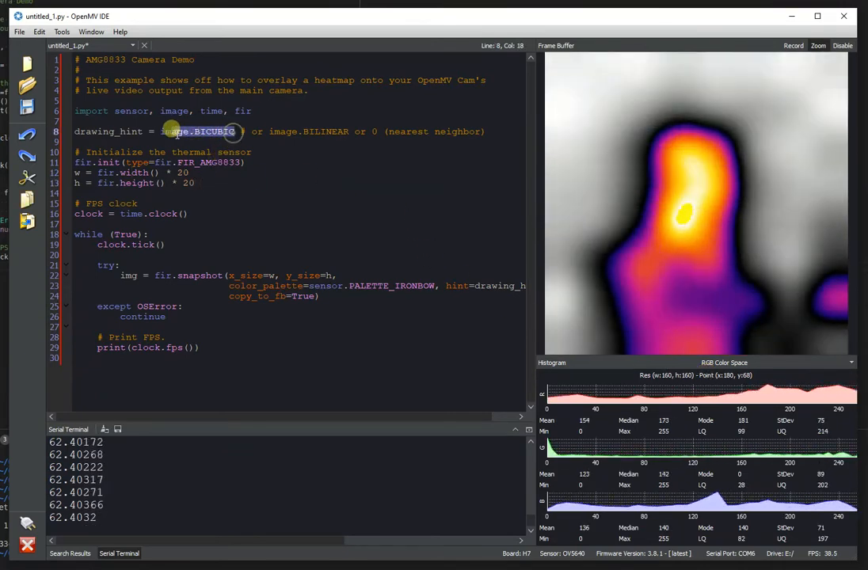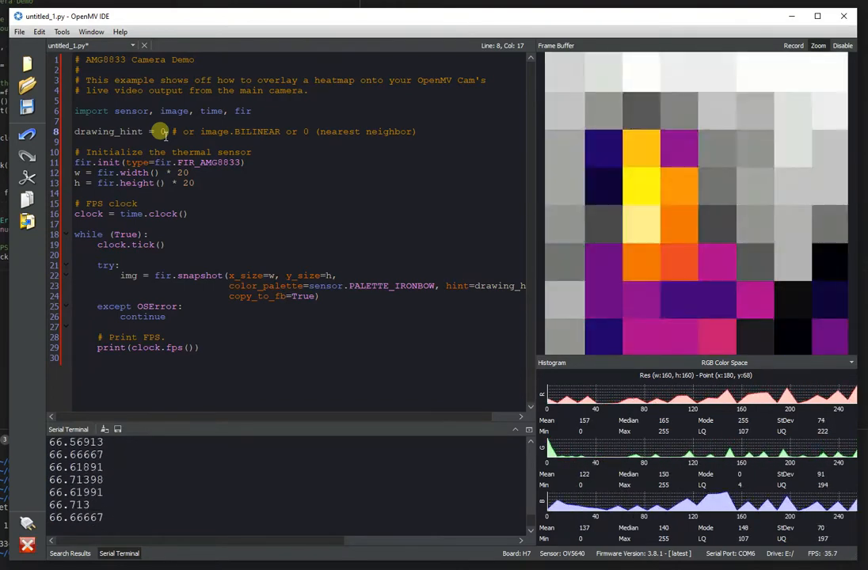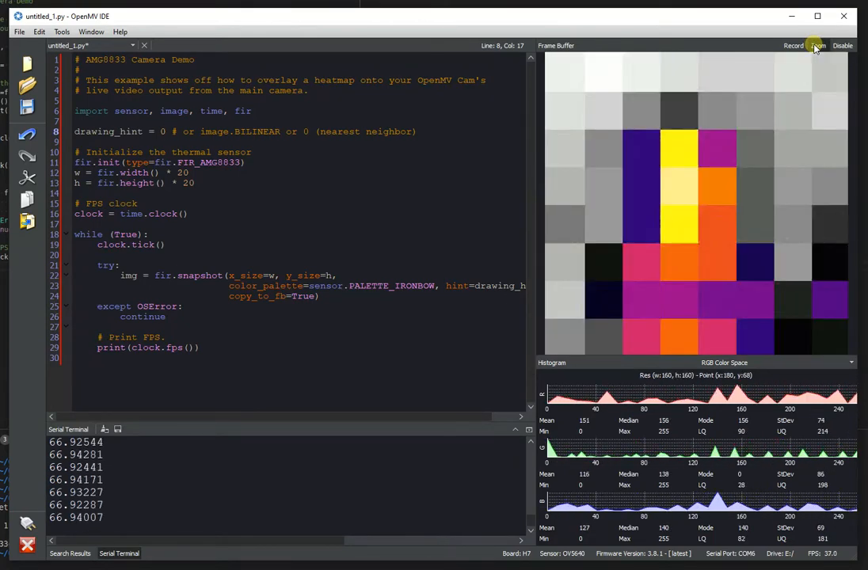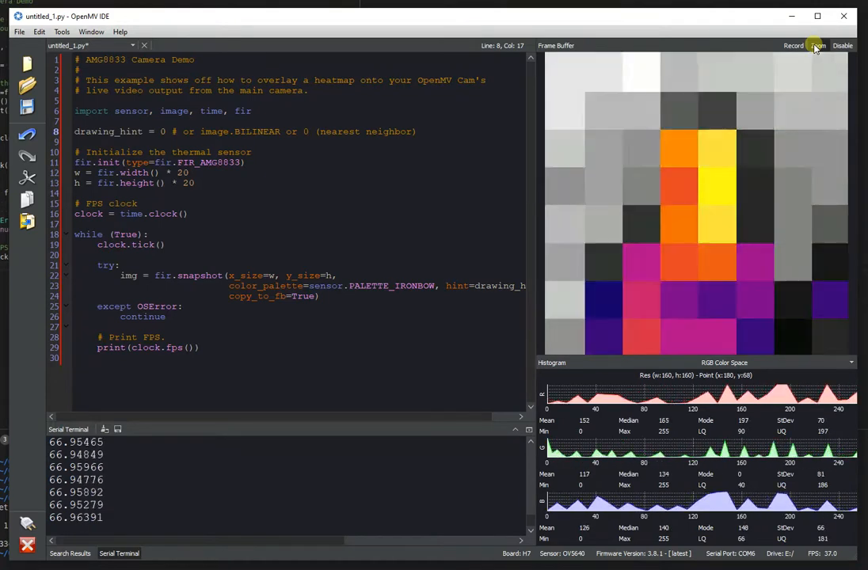Just to be clear, this is what the actual output of the sensor looks like when it's not scaled. And so as you can see, there's really not a lot to look at there in terms of the 8x8 output of the AMG8833.